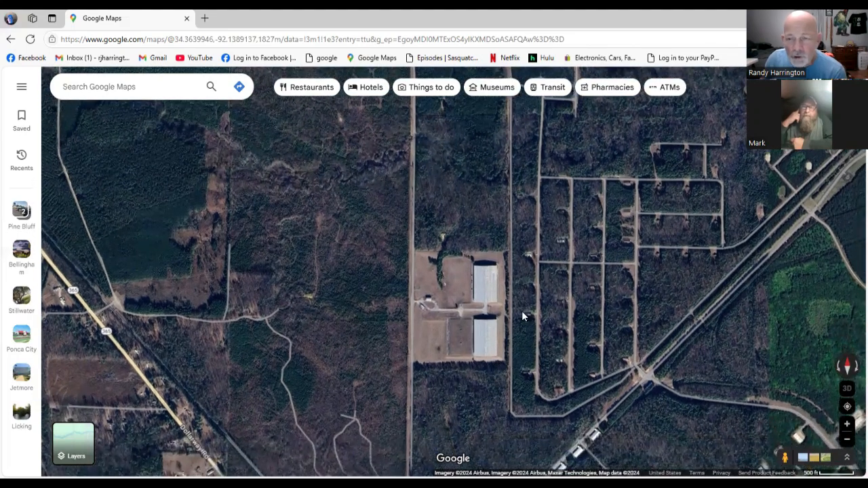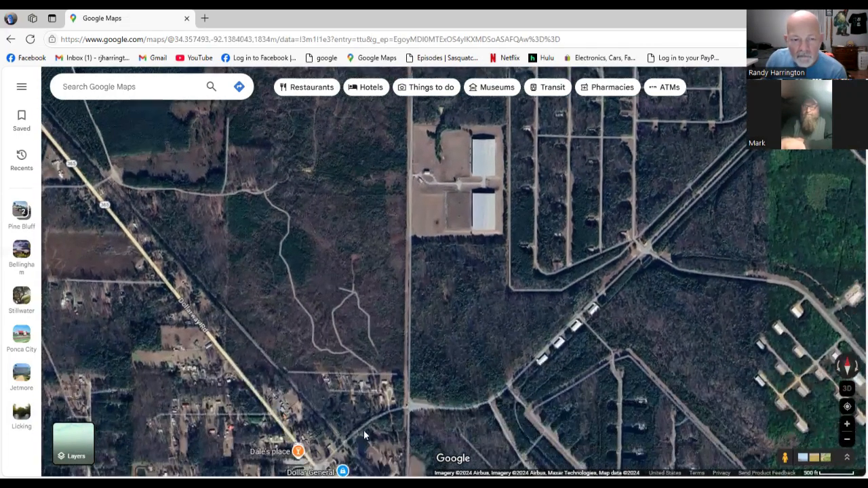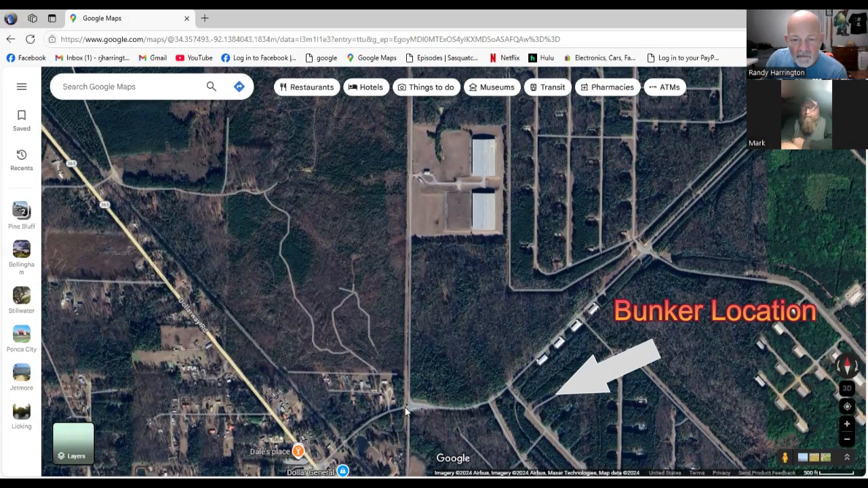Do you have any idea what direction the creature may have come from or was heading? Yes, he came in towards the gate, that will be to your left. That gate right there. He came in probably between that gate and that building, right in there somewhere.